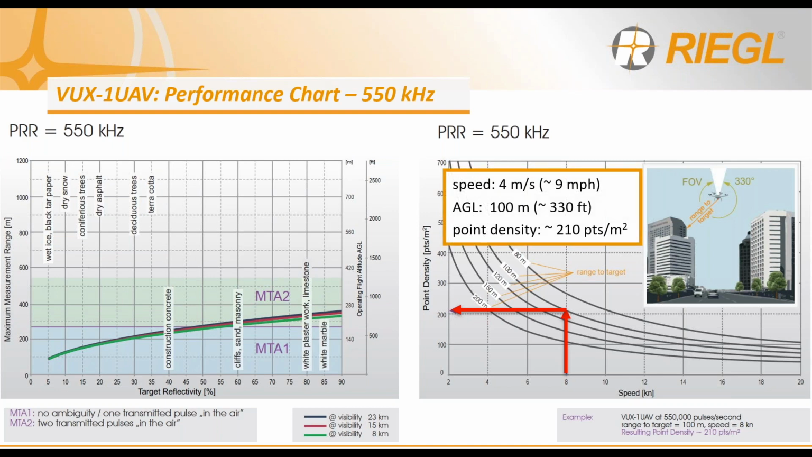Here are a couple of contour graphs showing the VUX-1 UAV's performance at 550 kilohertz scan mode. The contour graph on the right shows us the relationship between your UAV's ground speed, altitude, and point density of your data. The example given shows that when flying at 100 meters AGL at 6 knots, or roughly 9 miles per hour, you can expect your point cloud density to be around 200 points, give or take, per square meter.